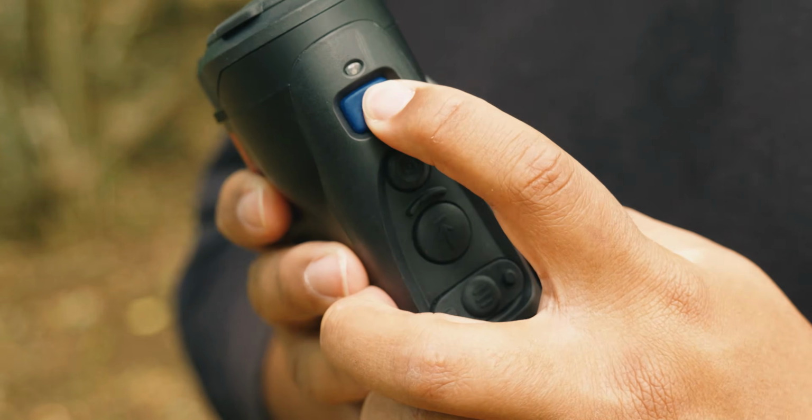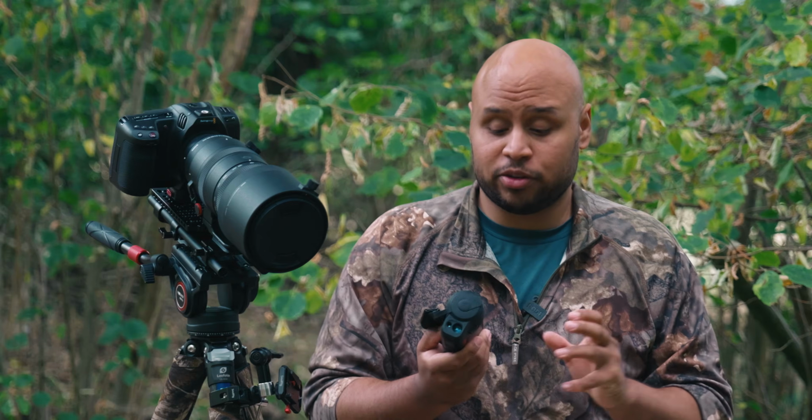Now that we've gone over the specs, I'll walk you through some of the modes. I'm not going to walk through every single mode because there's quite a lot going on there, but I'll walk you through some of the key modes that I've been using. Now this blue button here is your power button. Short press will turn it on, a long press will turn it off.